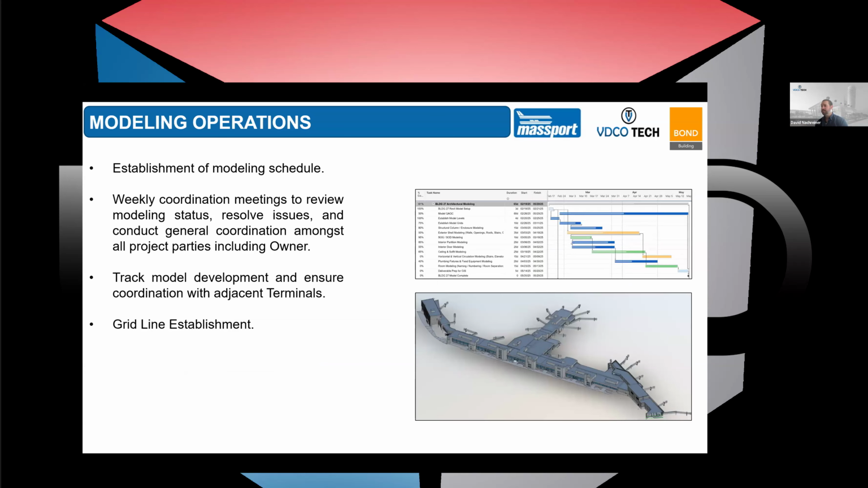We established a modeling schedule. We broke it up by building system: exterior shell, slab on grade, interior walls and partitions, rooms, plumbing fixtures, and fixed equipment like baggage handling equipment or kiosks at the check-in counters. We divided that up by team and tried to stagger it so that, hey, Bond is modeling the exterior shell, then NV5 is going to follow with the slab on grade and slab on deck. Then VDCO is going to follow with the interior fit-out with walls, floors, and ceilings, and then forthcoming with the rooms and prep for GIS.